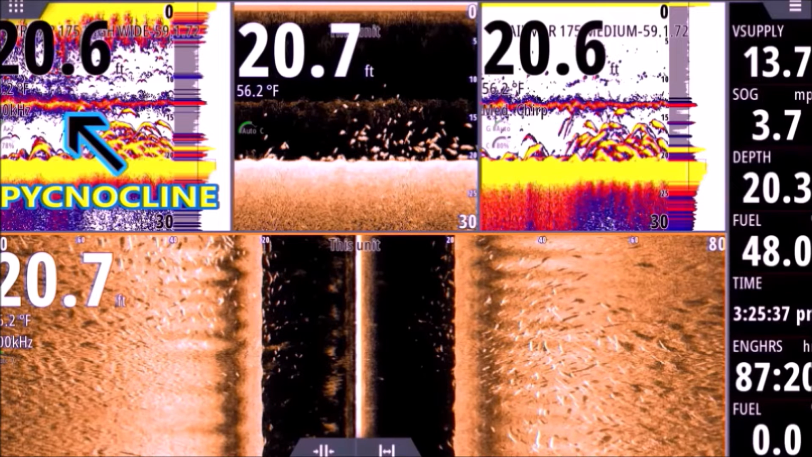So the saltier water tends to sink. It's heavier. So particles in the water, debris that will sink in fresh water may not sink in salt water. So it'll sink down through the fresh water, which is less dense, and will actually float in the salt water that is more dense. So you're going to see that band of debris that's hovering there. That could be any particles, branches, leaves, just tiny microscopic stuff.